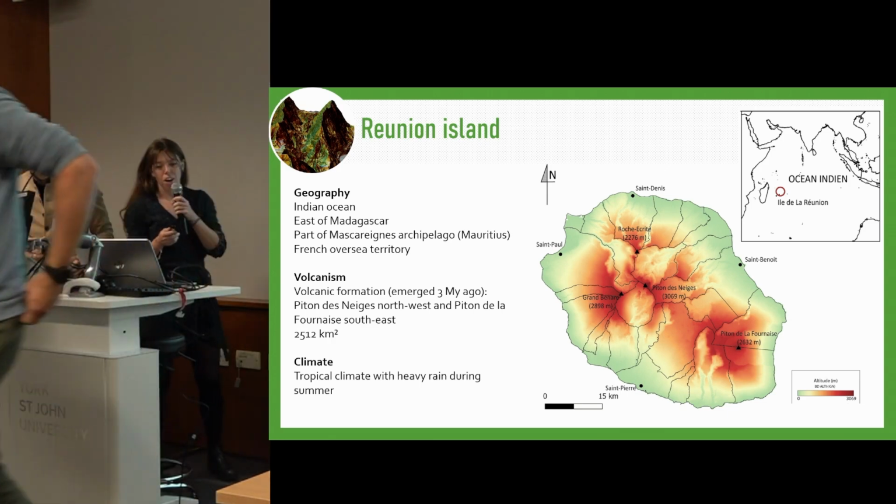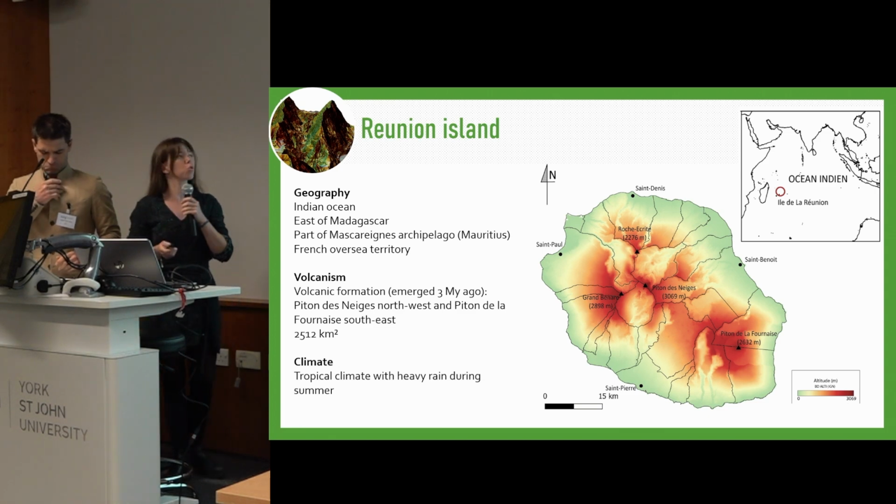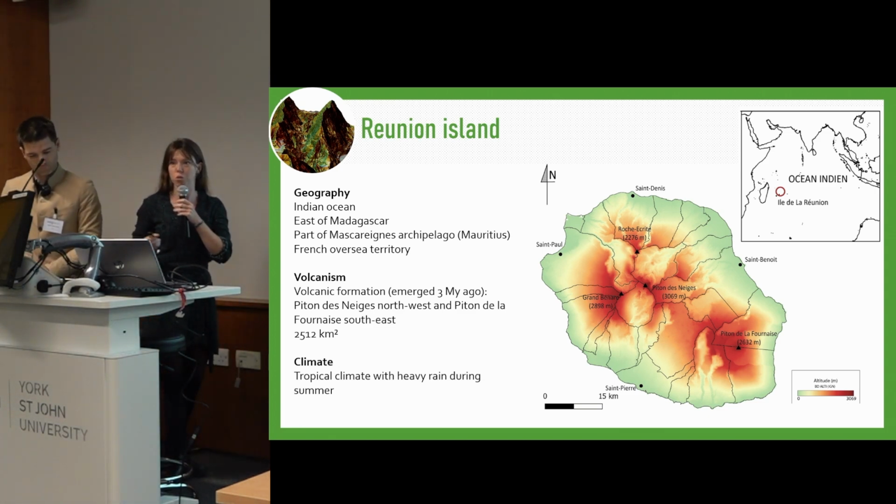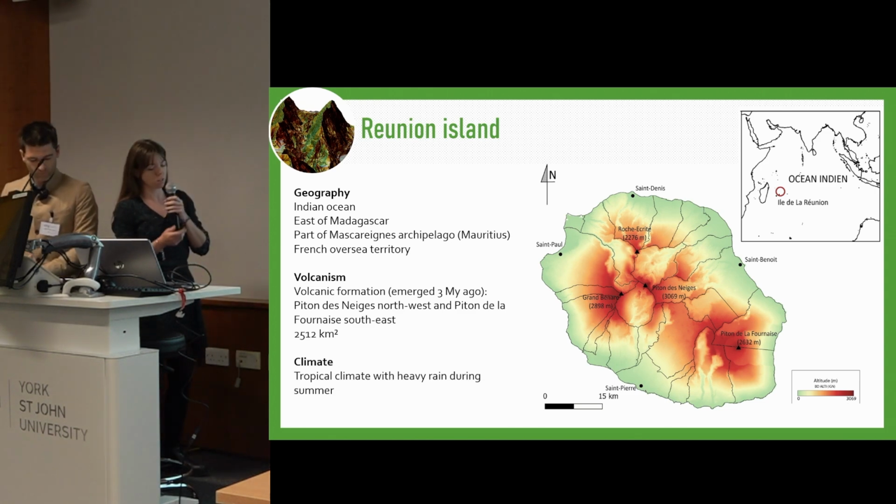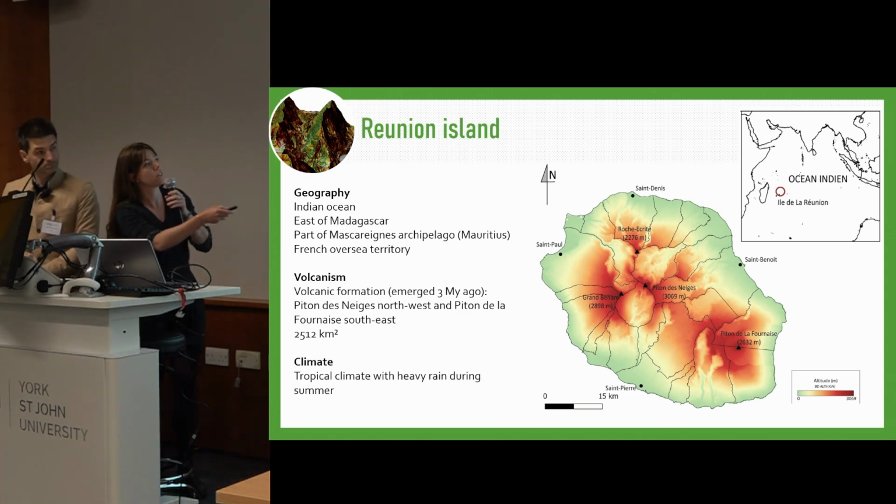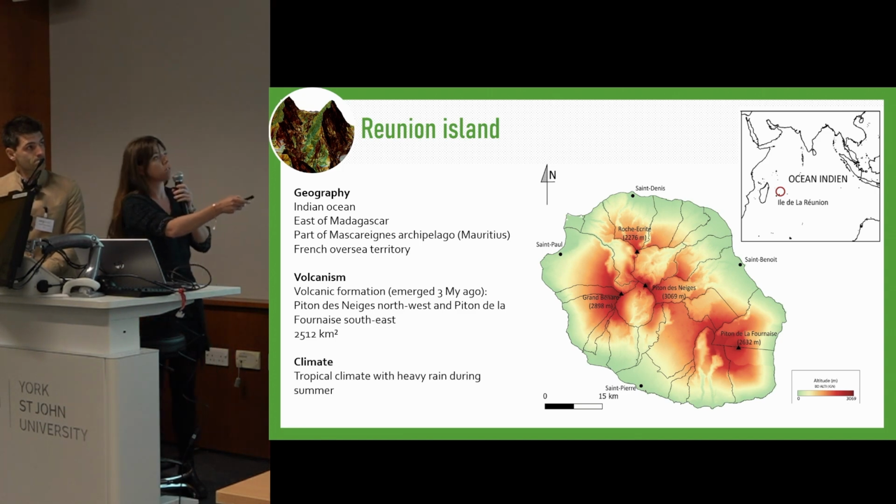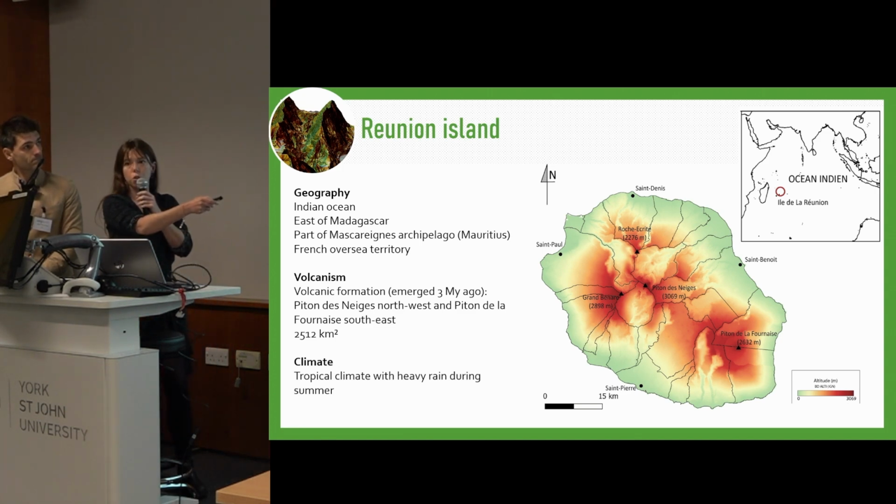First we'd like to present La Réunion Island, because there's a good chance you don't know what it is. This is a French island situated in the Indian Ocean, right next to Madagascar. It is part of the Mascarene archipelago, with Mauritius Island as its neighbor island.